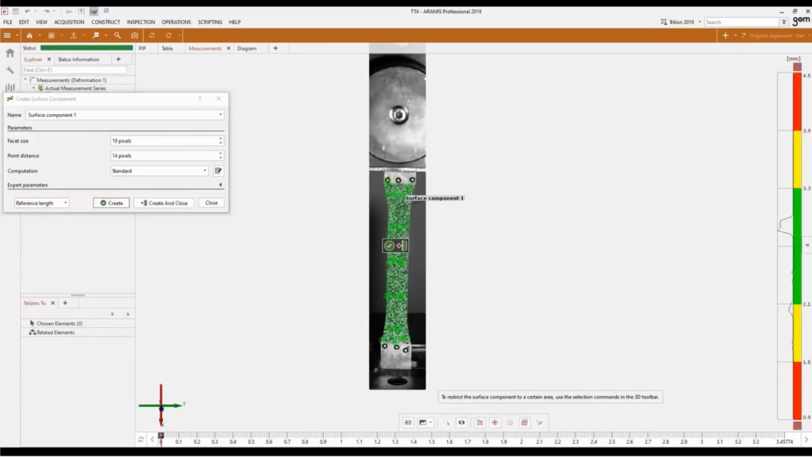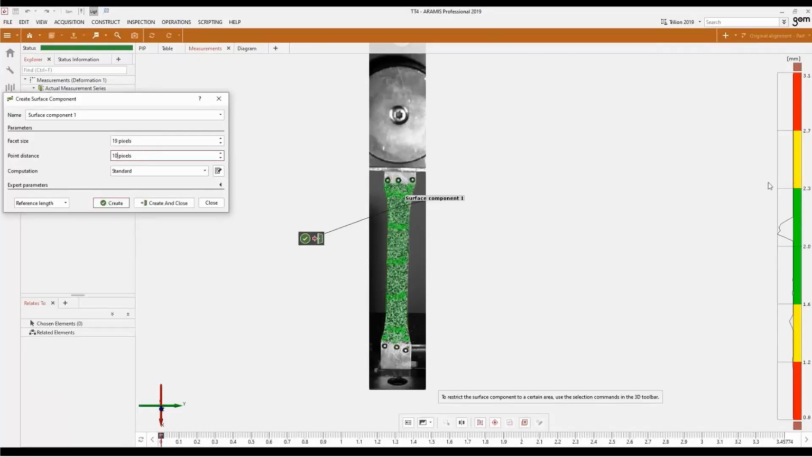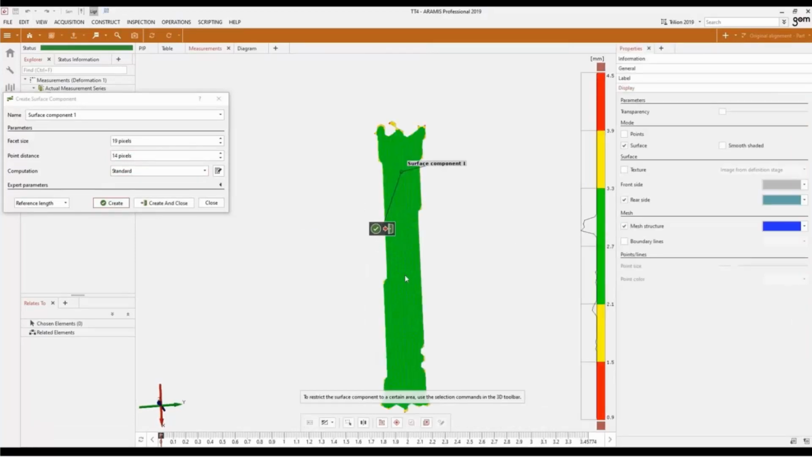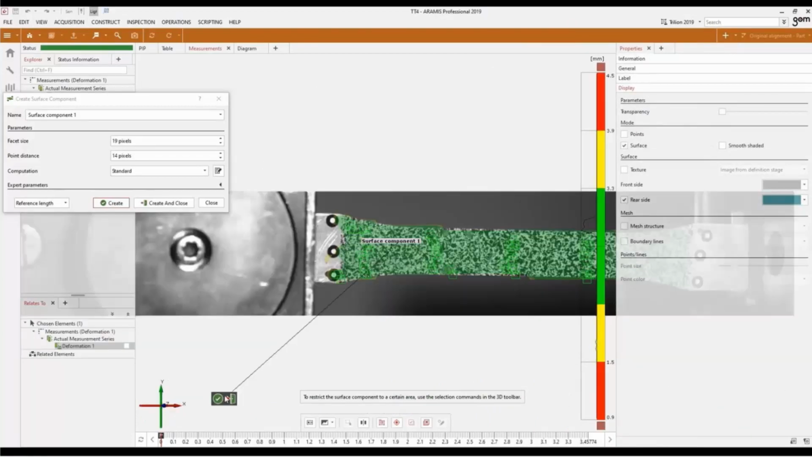Here with the current parameters, I have about a 3 millimeter size strain gauge. The software is easy to use, and I can quickly reduce that down and make my strain gauge about 2 millimeter size. Depending on the type of test you're running and the type of results you want, you can quickly change the settings there. So now to illustrate the amount of data points I get across the surface with my settings, you can see here the mesh structure. This shows all the data points and all the virtual strain gauges I can get.